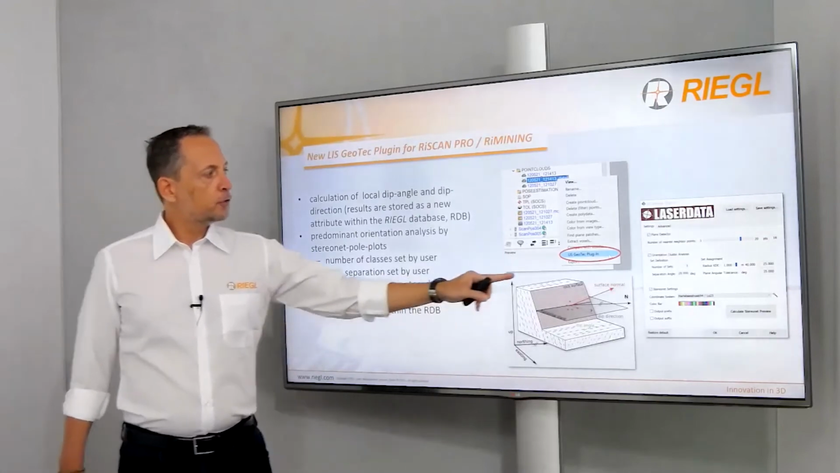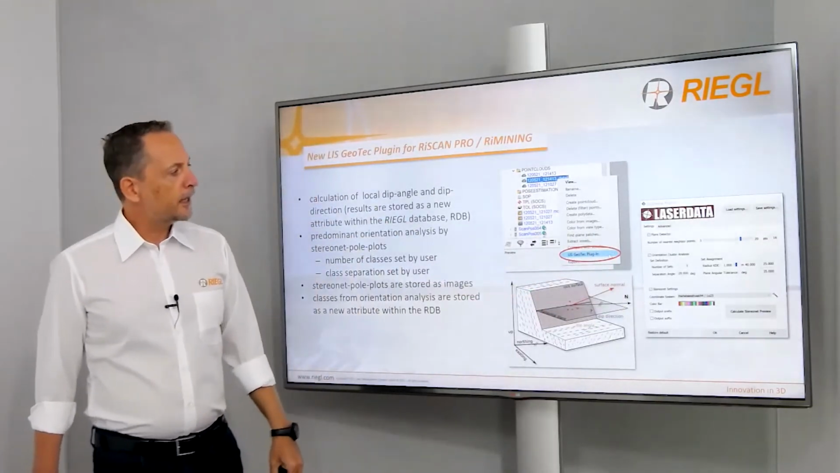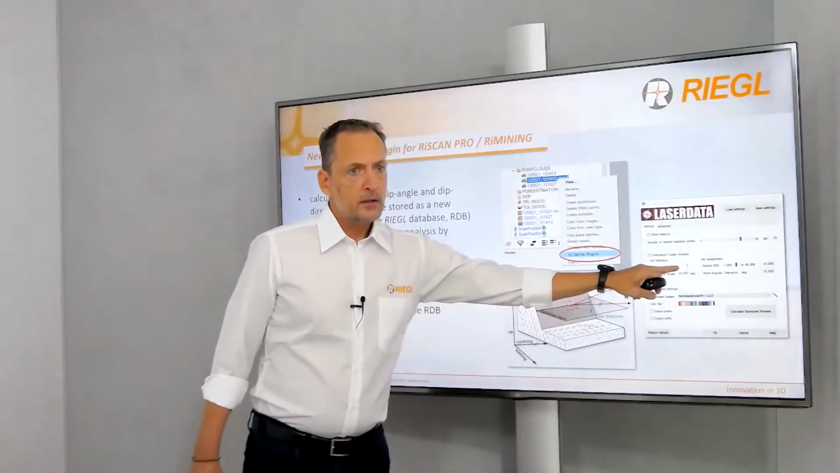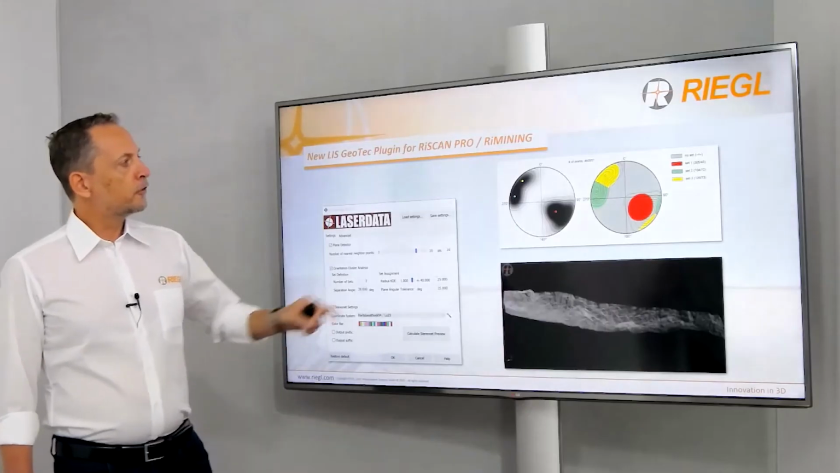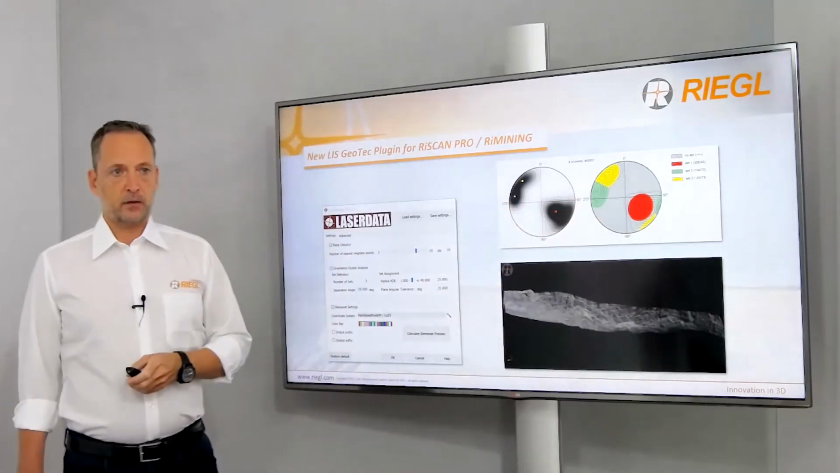The graphical user interface within RiSCAN Pro enables you to set the number of expected classes and also the parameters for the class separation. In this example, as visualized by the pole plot, 3 dominant orientation classes are detected.